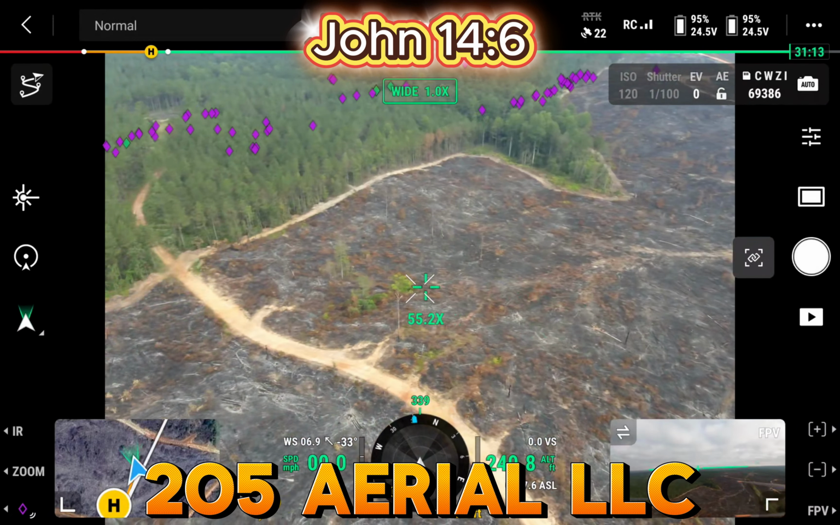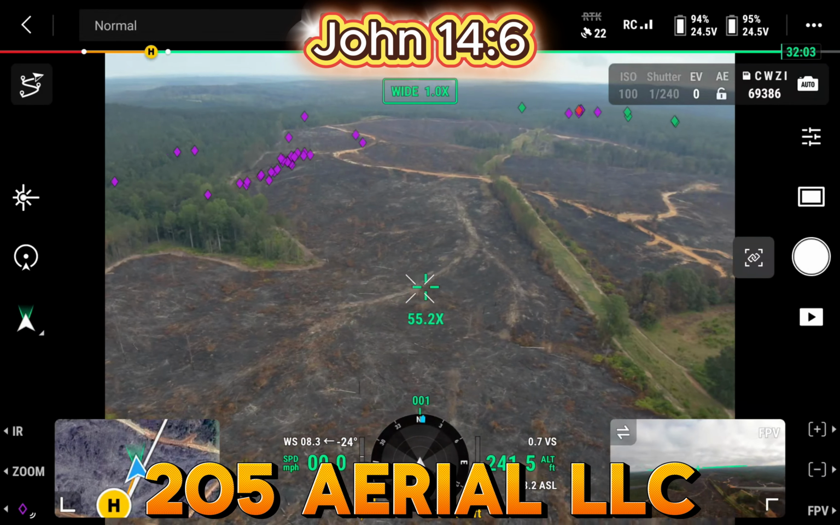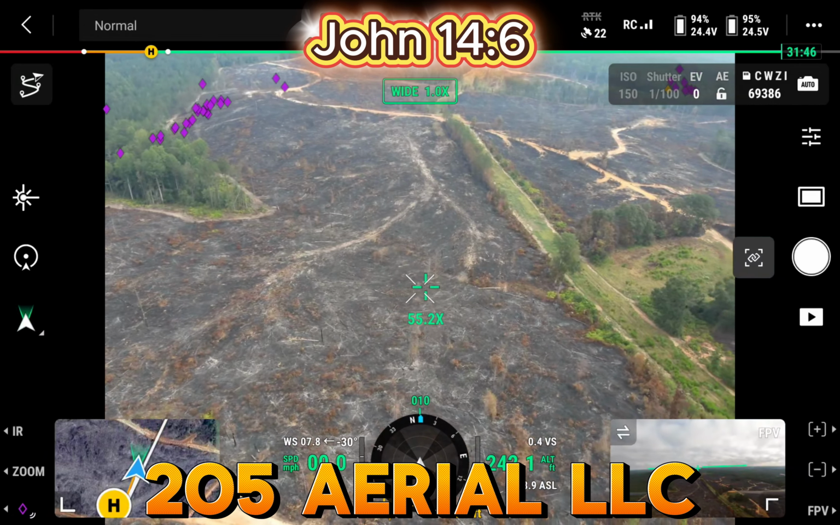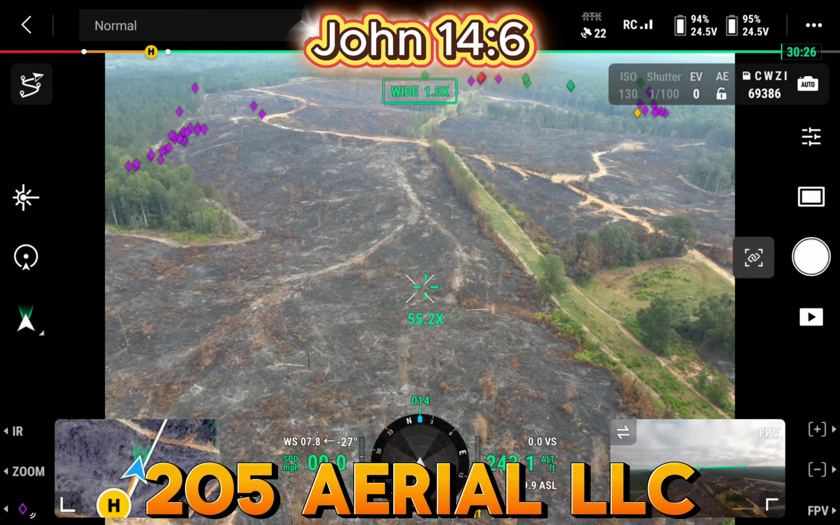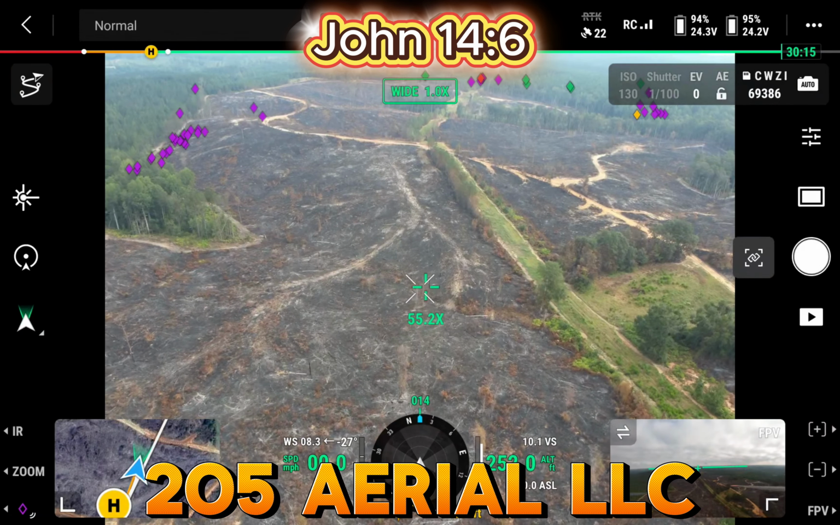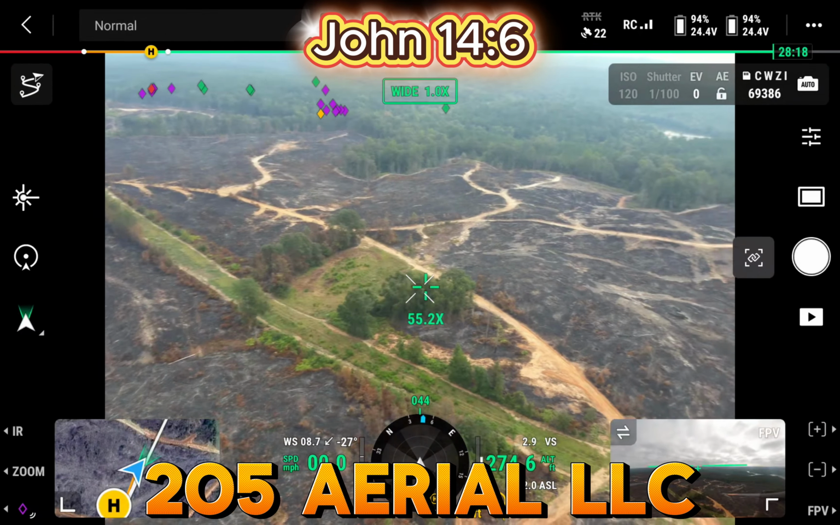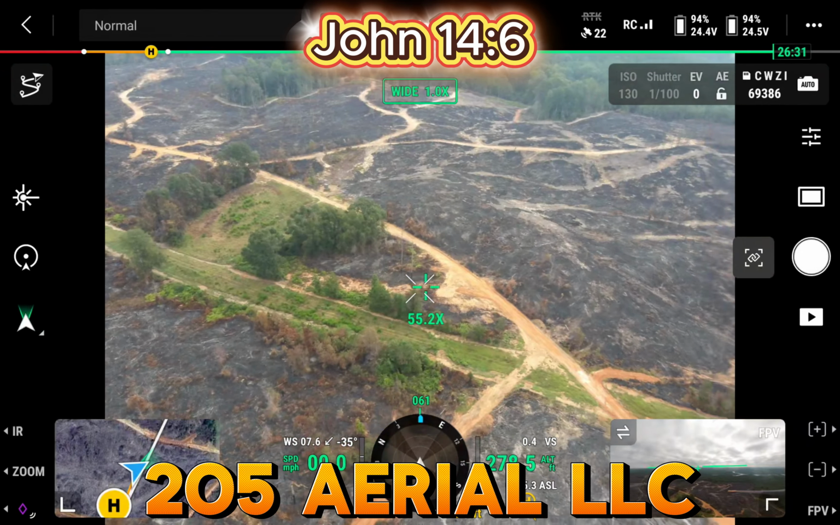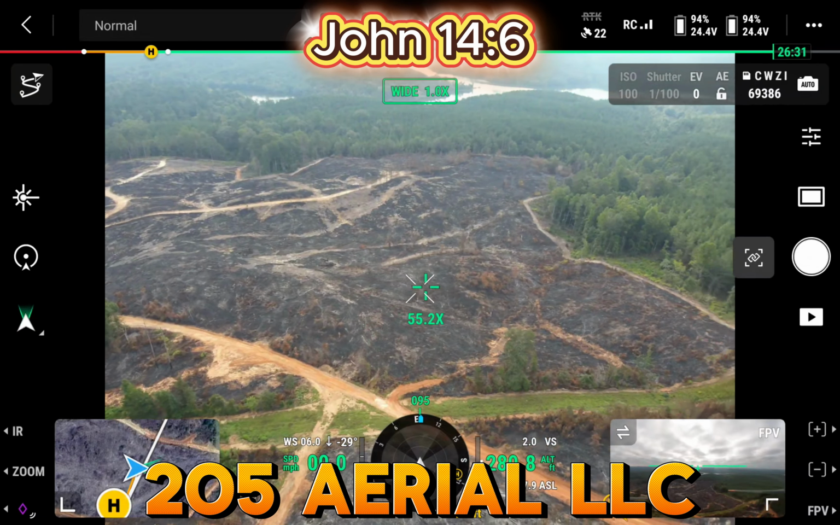Well, guys, as you can see, the timber company that we leased from came in. This was the big clear cut where we saw the deer the last several months. They came in and burned this this past week. So you can still see the gas line. They kind of made fire breaks to protect our field areas and stuff.